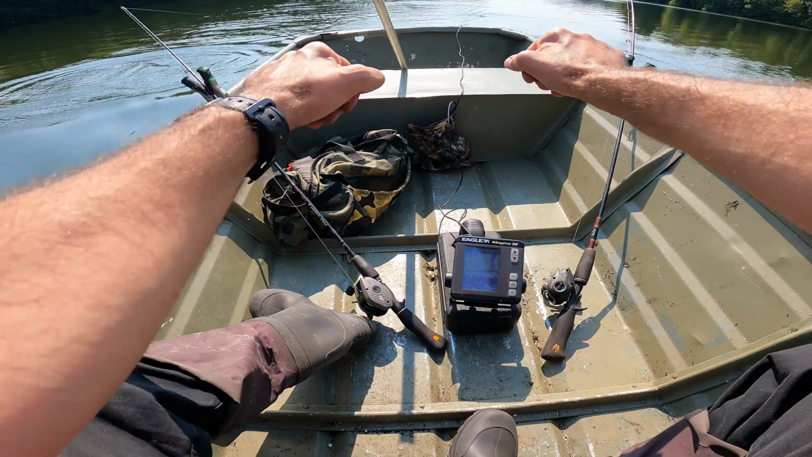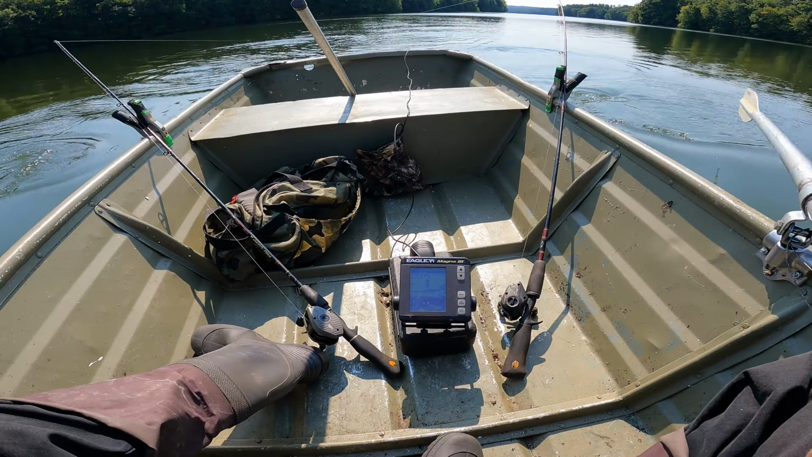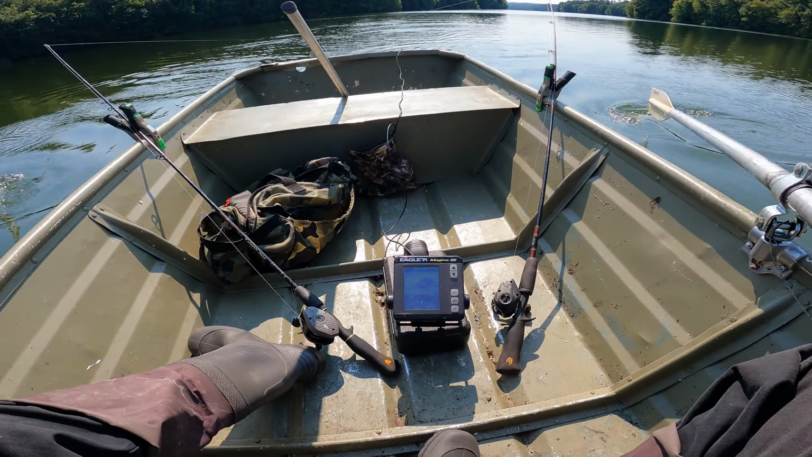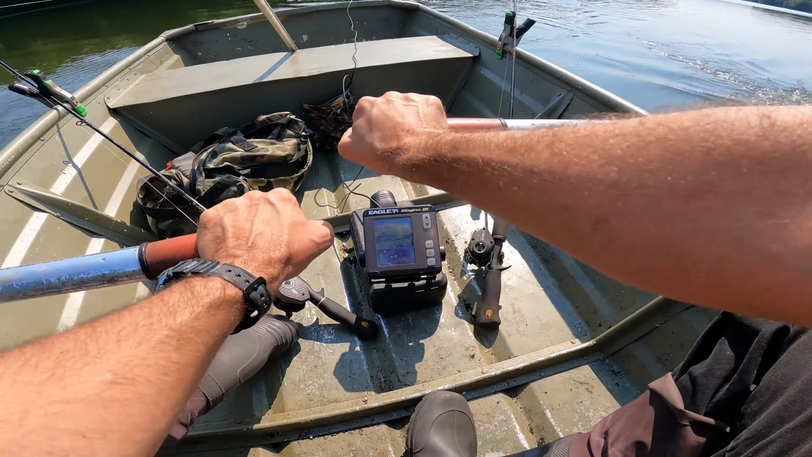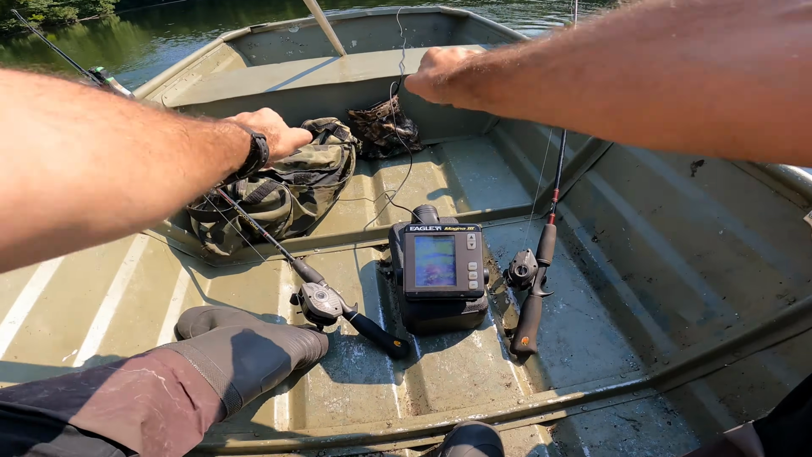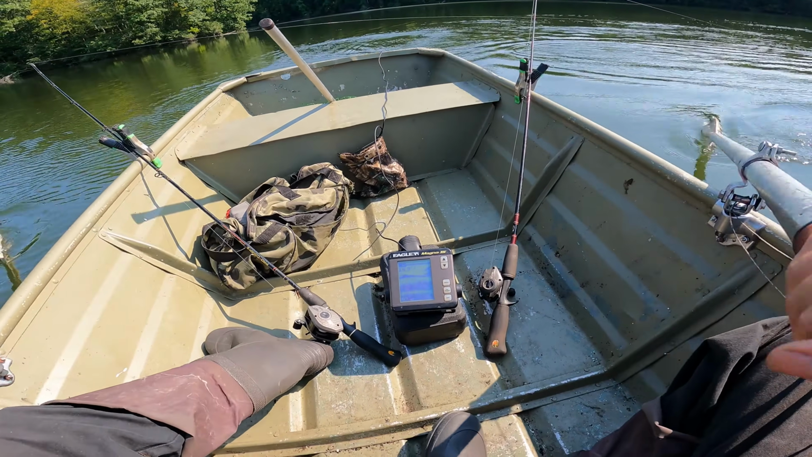So now I'm moving in. We should just see that drop down. It's quick. There we go. We have 19, 18, 17. So if I know I'm on that 17, see it drops down quick to 16. I'm always going to be along that drop. Now I'm in 15, so I'll work my way back to the 17 zone.